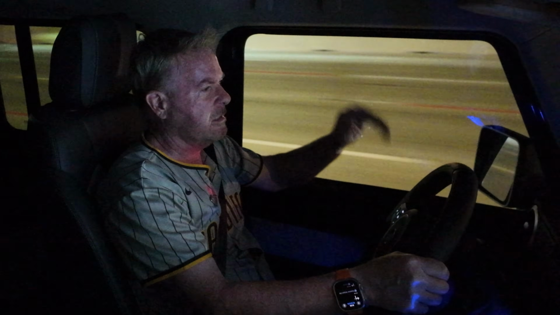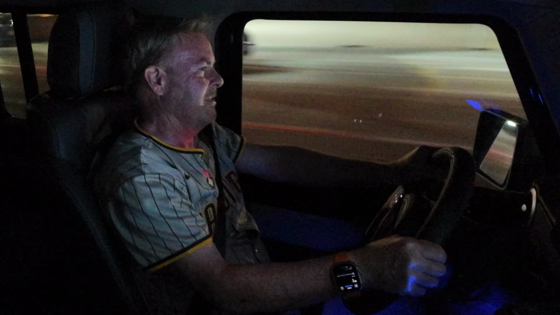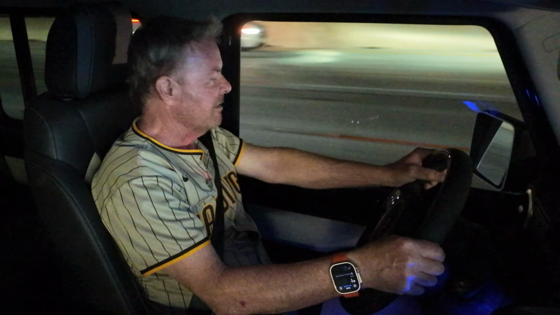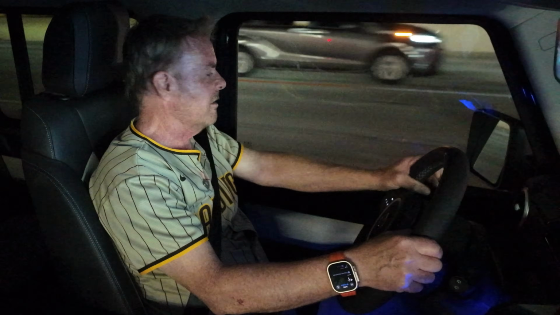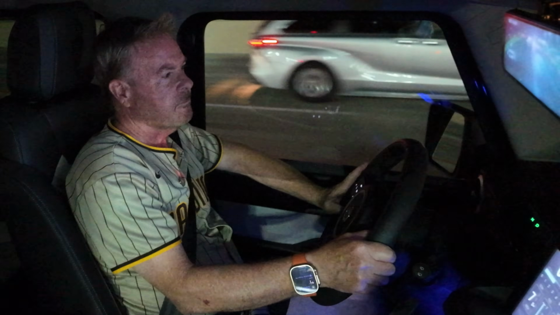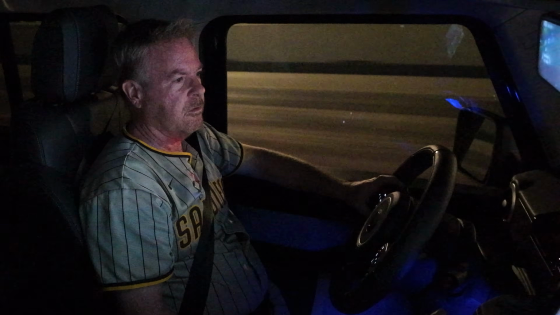The car's driving fine. It's not overly noisy. It's easy to steer. It's a little bulky in a parking lot. I have to admit this isn't like driving the Mini. There isn't parking for it everywhere. But I guess that comes with the territory. But it's a good drive at freeway speeds.